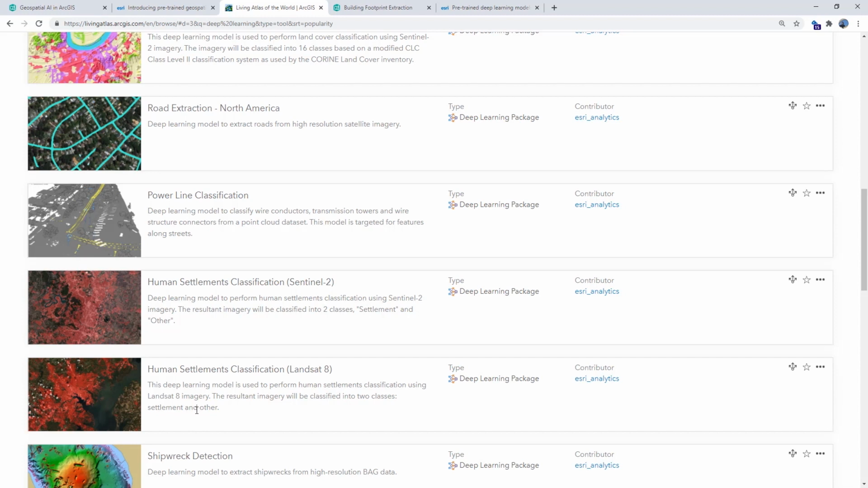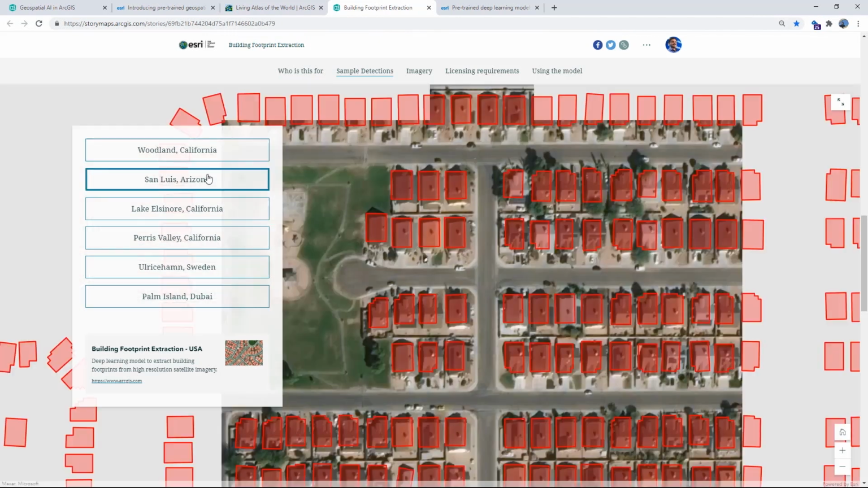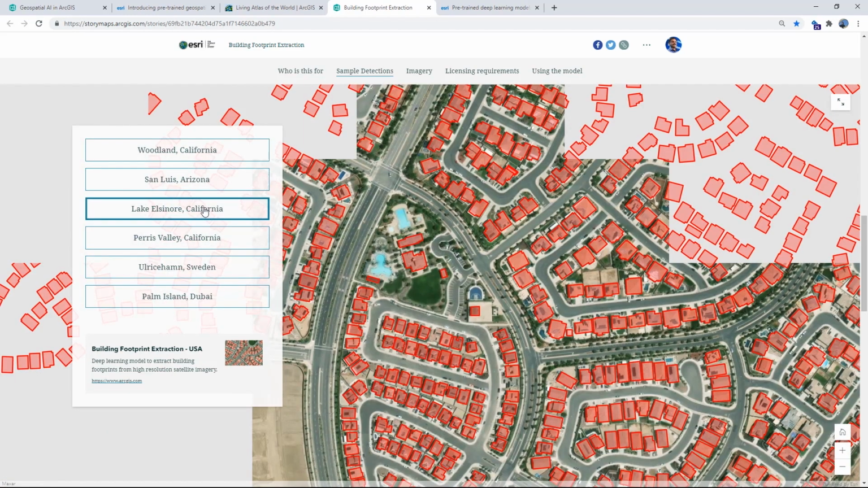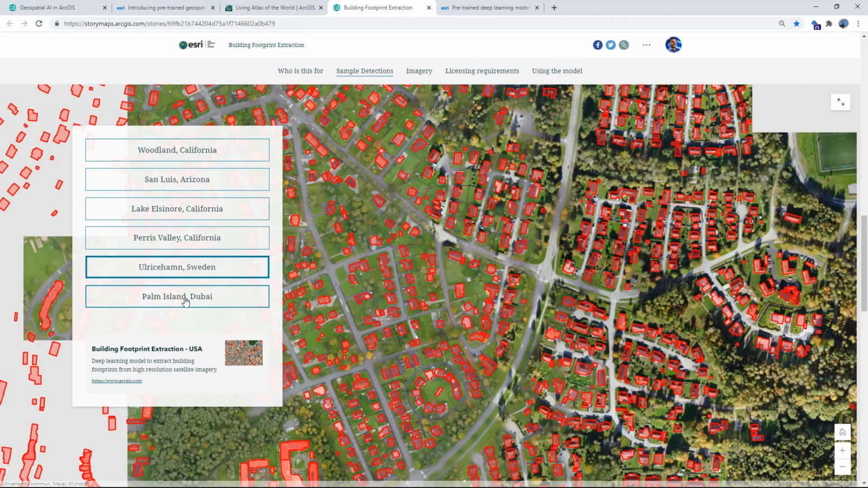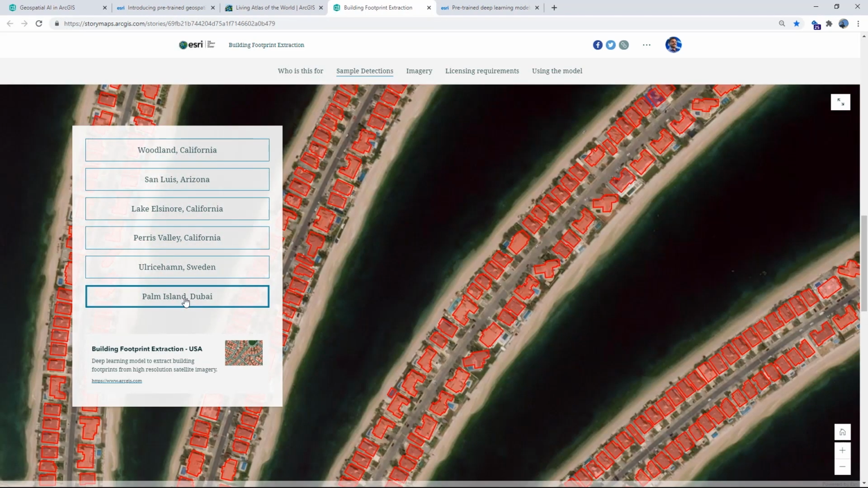These models are built upon ArcGIS Learn and have been pre-trained by Esri on huge volumes of data and can be readily used to automate the tedious task of digitizing or extracting geographical features from imagery or other geospatial datasets. Here are some results of our building footprint extraction model. While it's trained on data from the United States and designed to work best there, it performs fairly well in other parts of the globe.